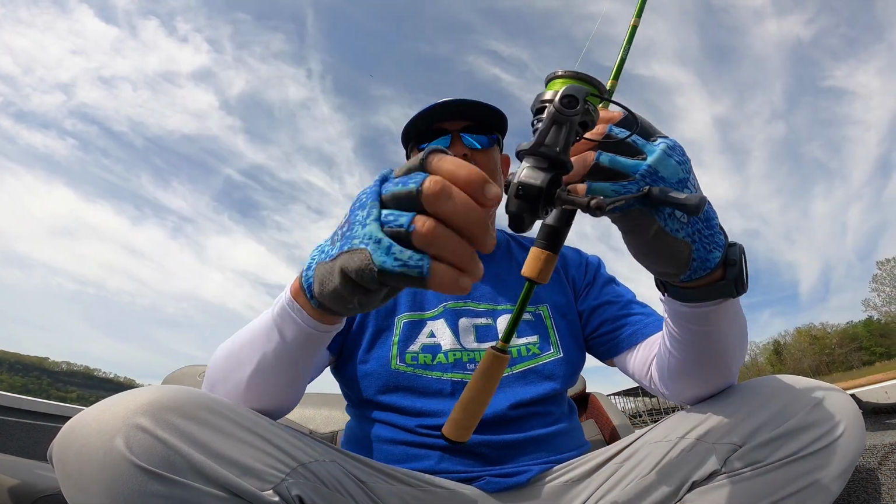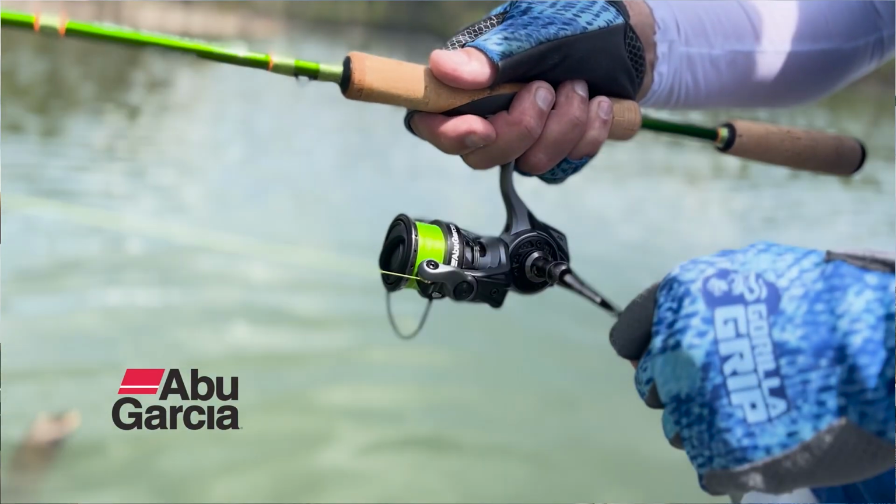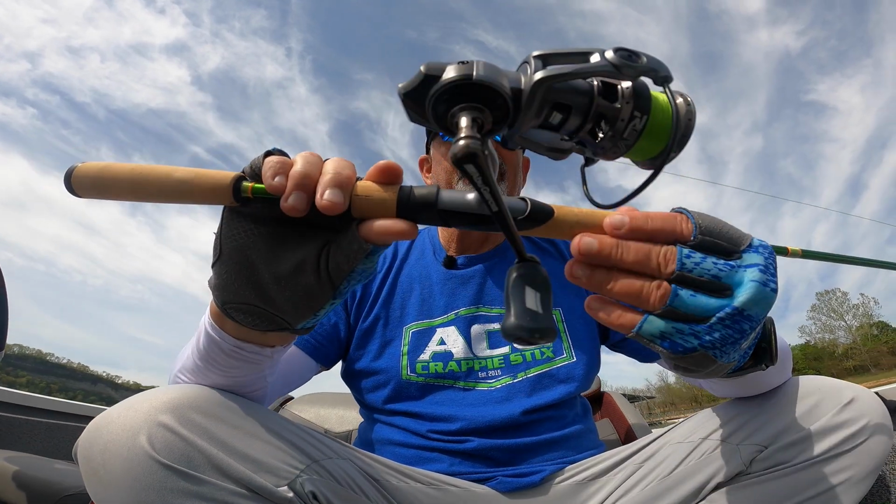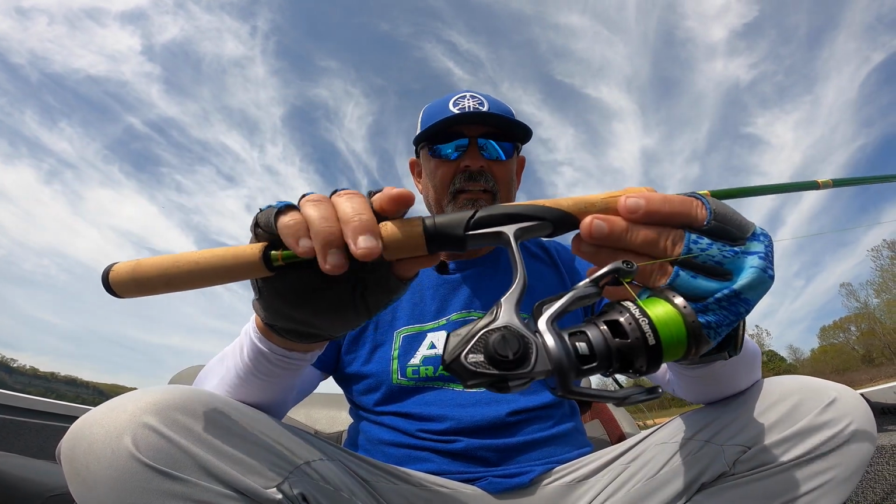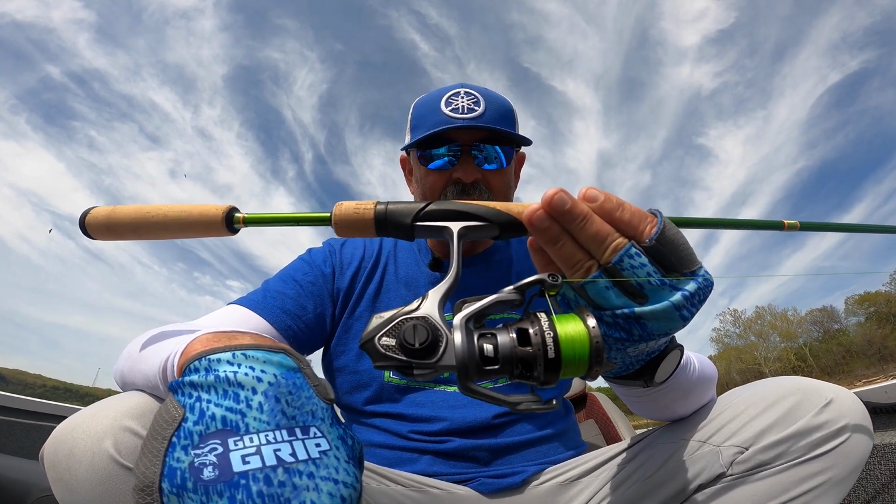I have got to give a big shout out to my boys at Abu Garcia. They have fixed me up. They have sent me a bunch of new spinning gear, and I've got my new Revo SX here. This is a size 10 that I use for crappie, and I think these things are fun. They almost look like the Terminator. That is a crappie catching combo right here.